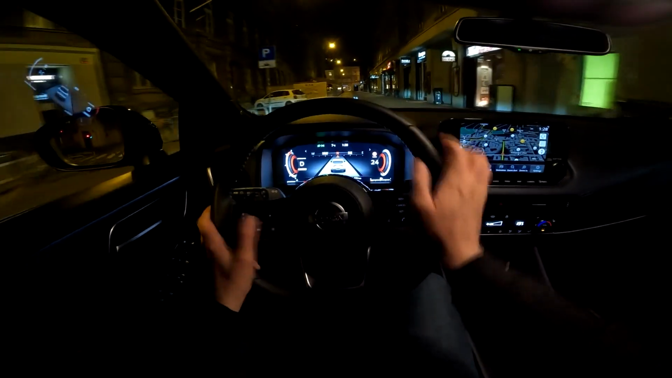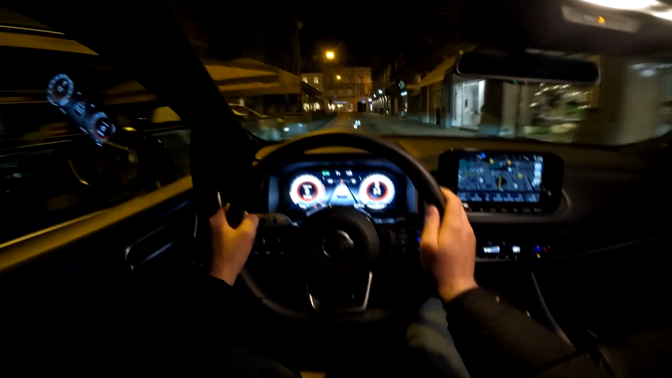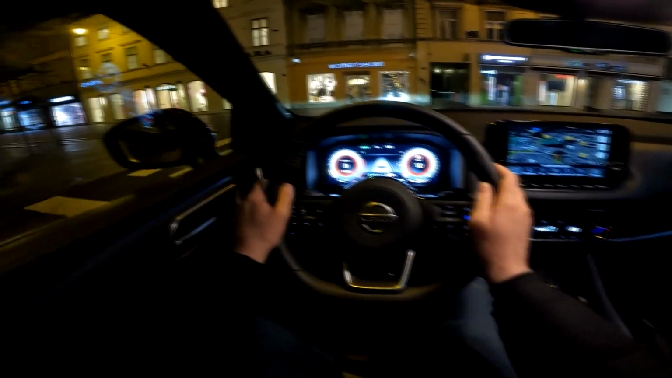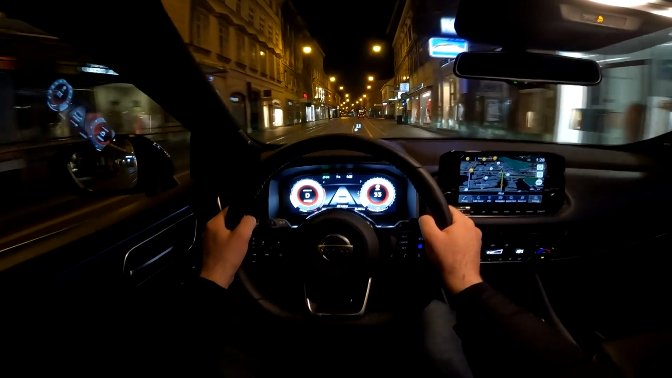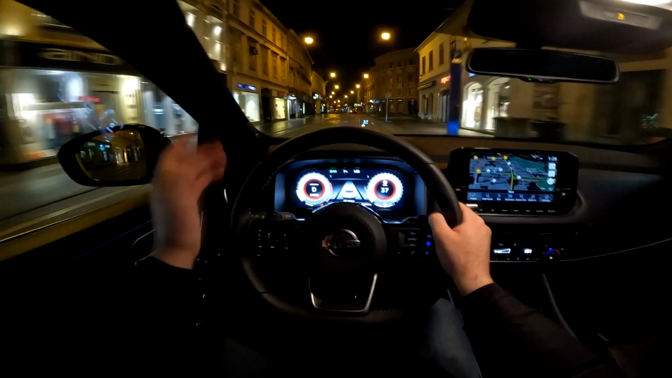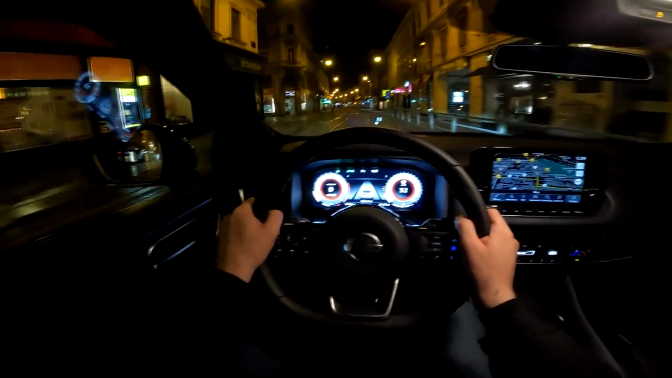Okay, so as I said, this cockpit is very cool. You can change the display, and you see now we have the classic dials. You can also change what's in the middle, including the screen for the navigation if you have it turned on. We also have the 10.8-inch head-up display in front of us with a bunch of information that can be very helpful, especially if you are driving in an unknown city.